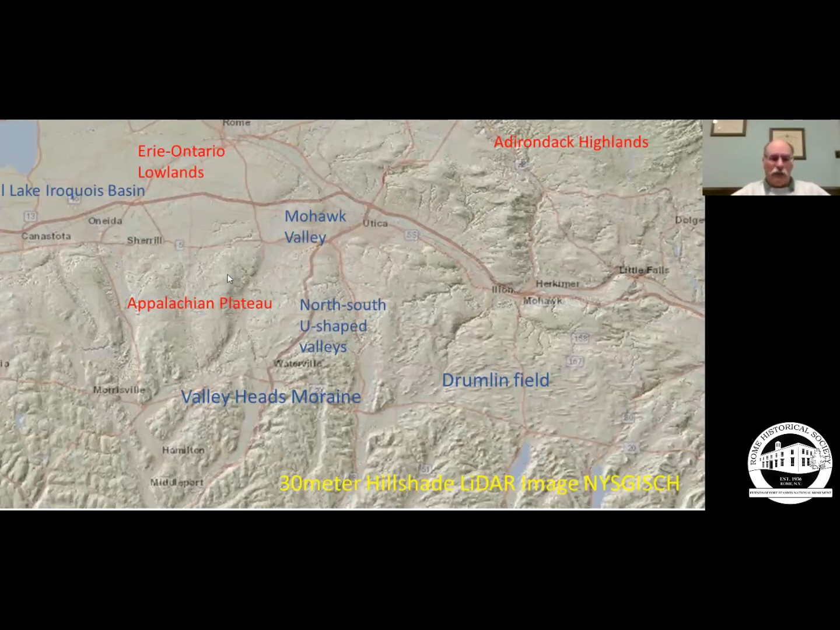And where I live up here in the Appalachian Plateau, I'm at an elevation of about 1,300 to 1,400 feet. So there's a pretty good rise in elevation between Rome and the top of the Appalachian Plateau. If we head to the north and east, we run into the Adirondacks, which are still even higher elevations.